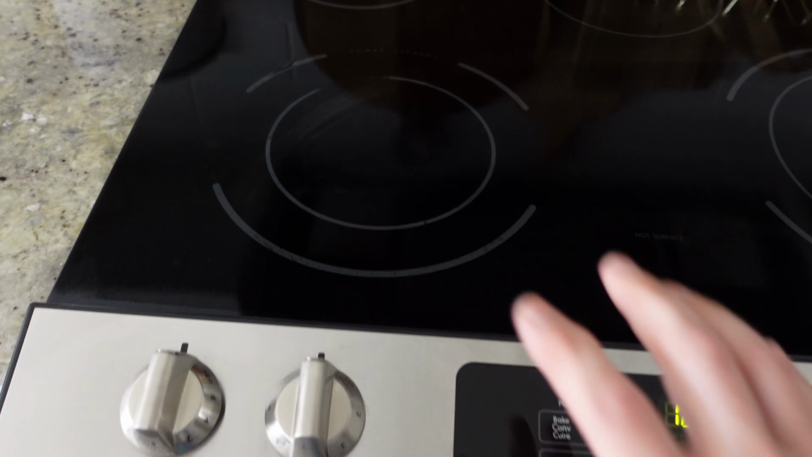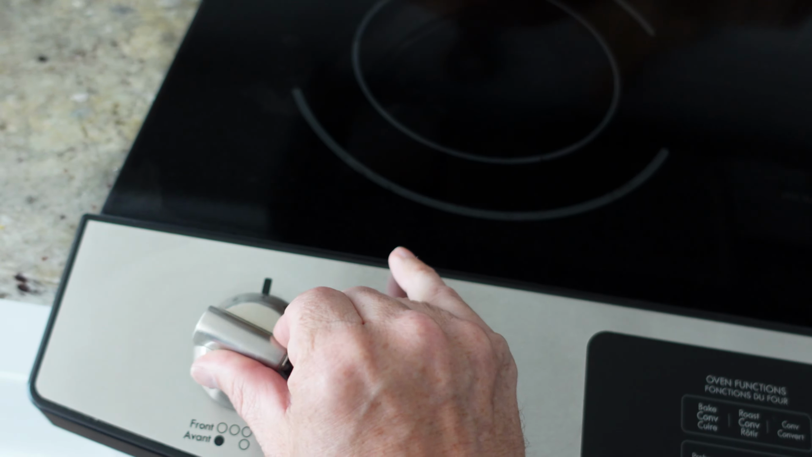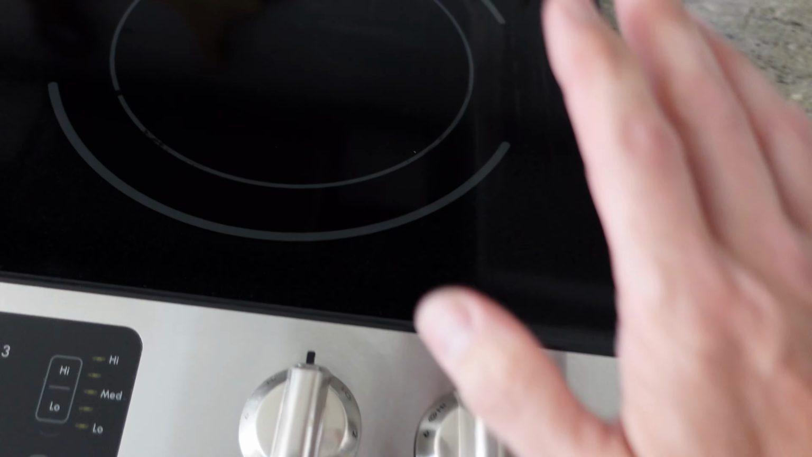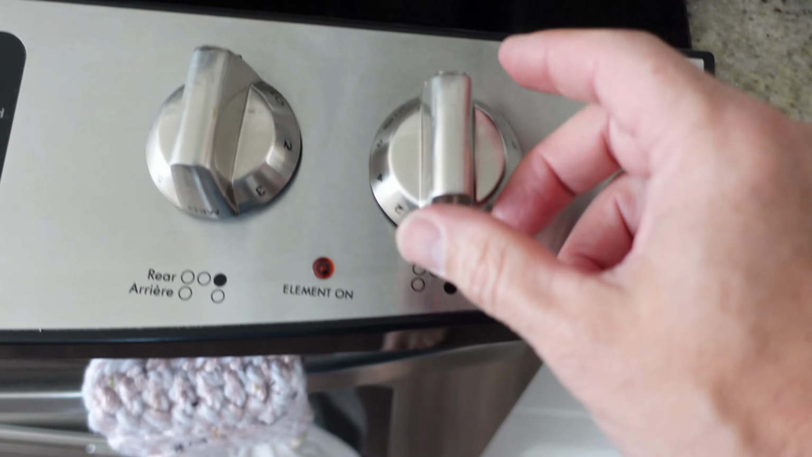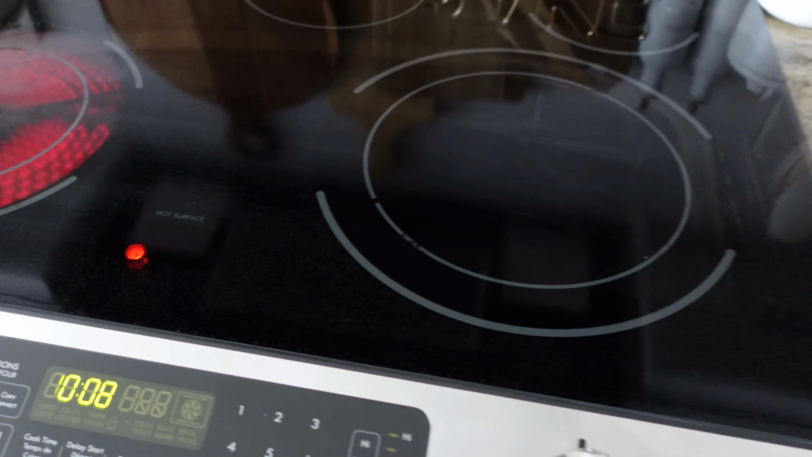So here's my appliance. This burner works perfectly. I know I put a new switch in there. I'm gonna leave it on 4. I can already feel the heat coming off of it. This one is not acting correctly. We're going to put it on 4. And now we're going to measure the temperatures.